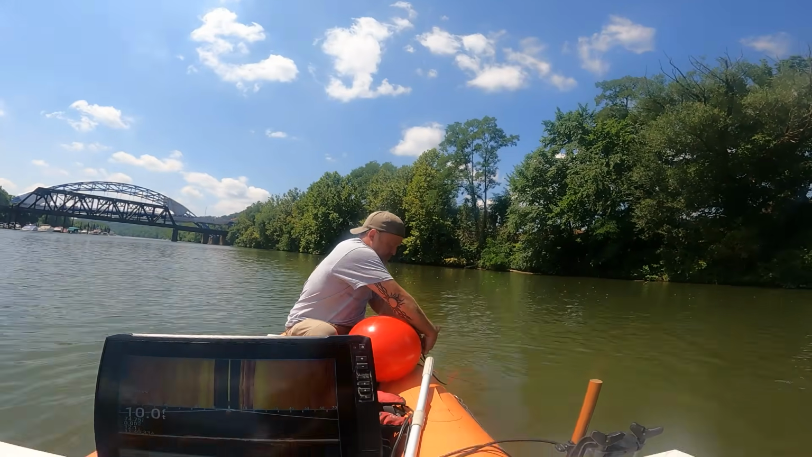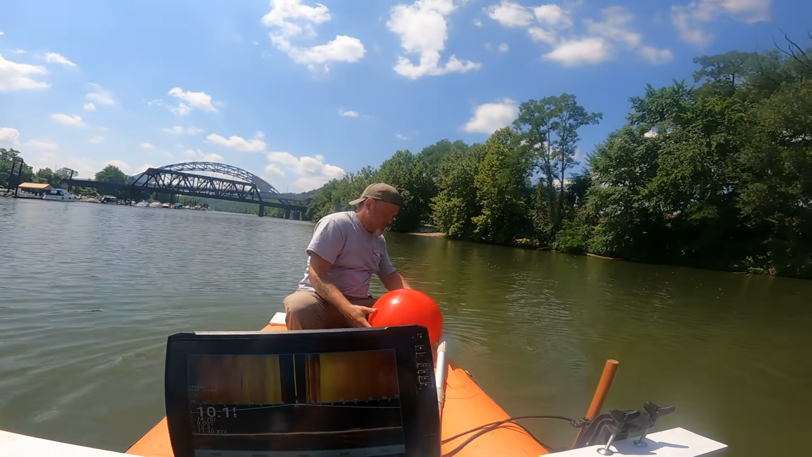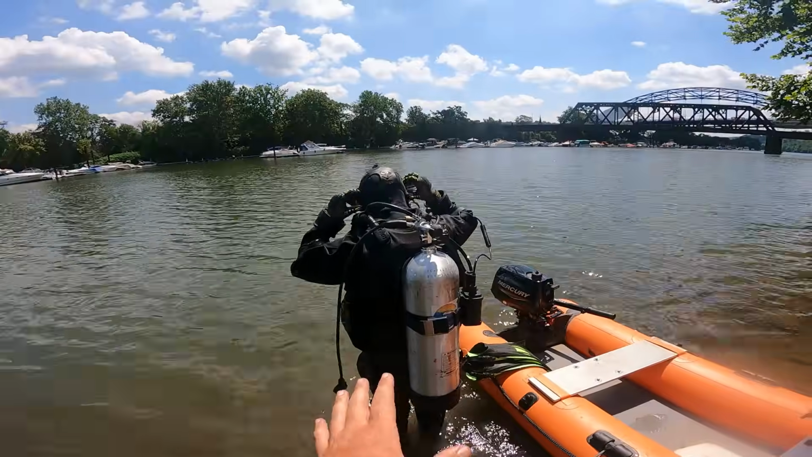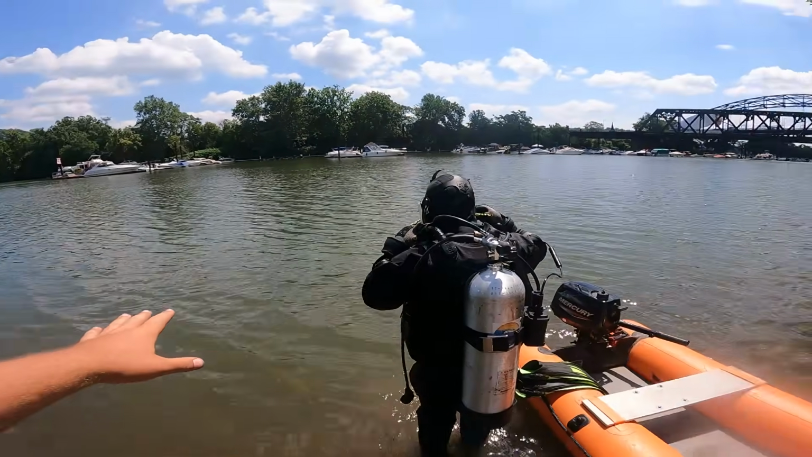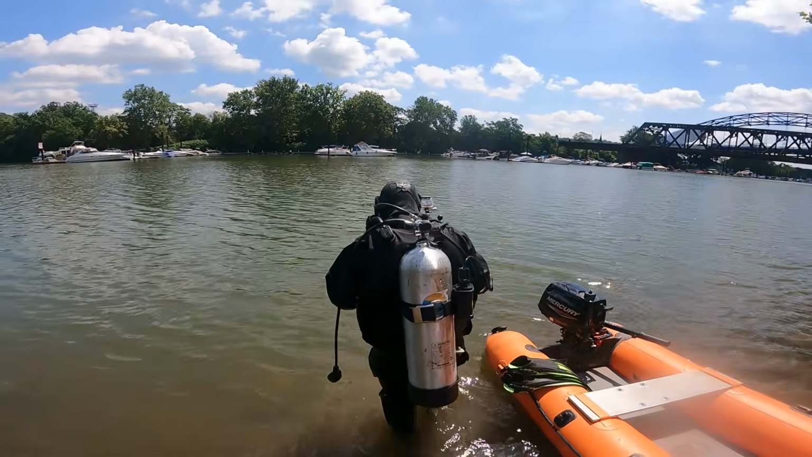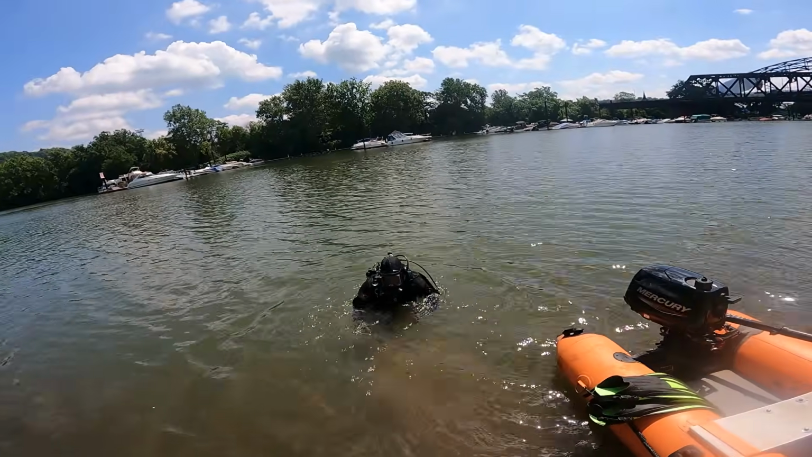I don't know how the condition of this vehicle is going to be, but we should find out soon. Jeremy's finishing getting geared up right now. The buoy's right down there, so it's a little bit of a ways. He's going to float. If he needs help, I'll have the boat out too, if he needs my assistance. And we'll find out what this vehicle is soon enough. Pretty sure it is a car, though.